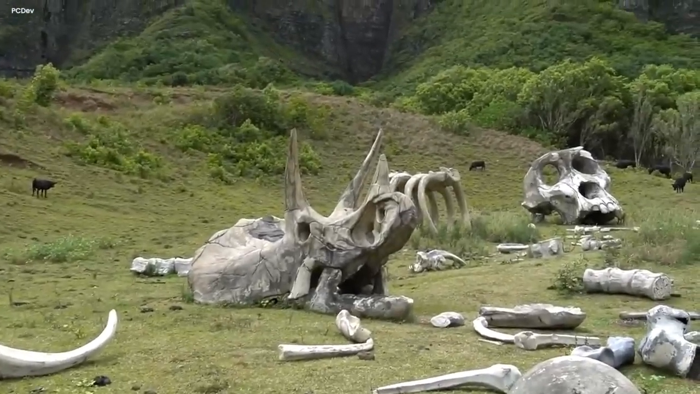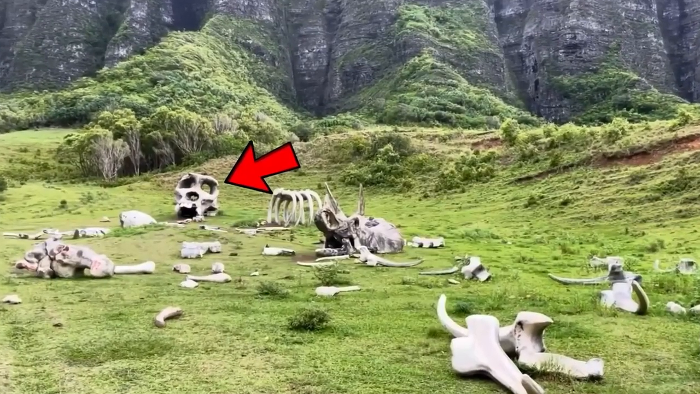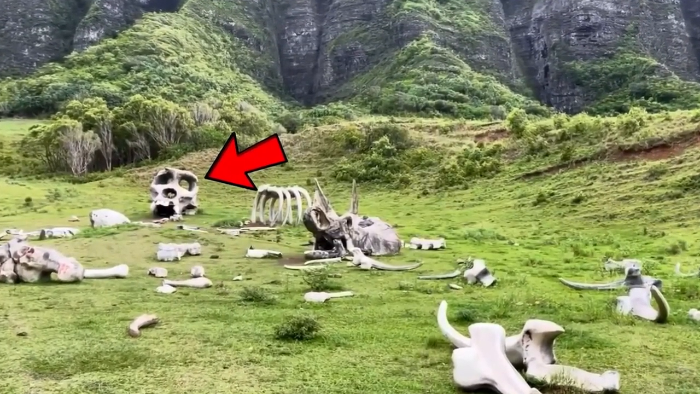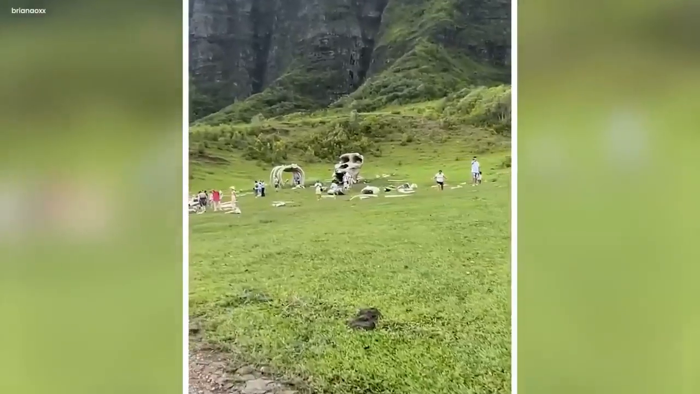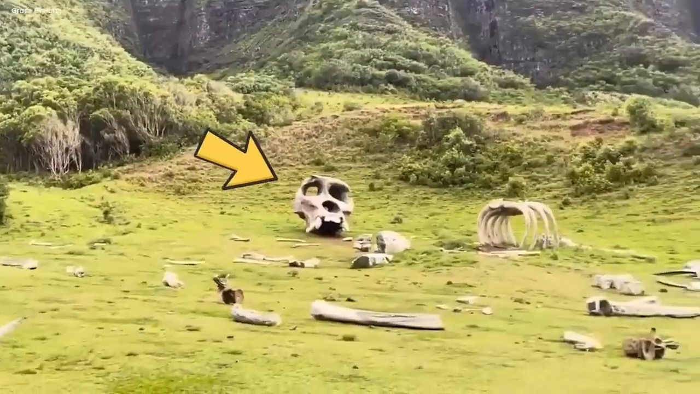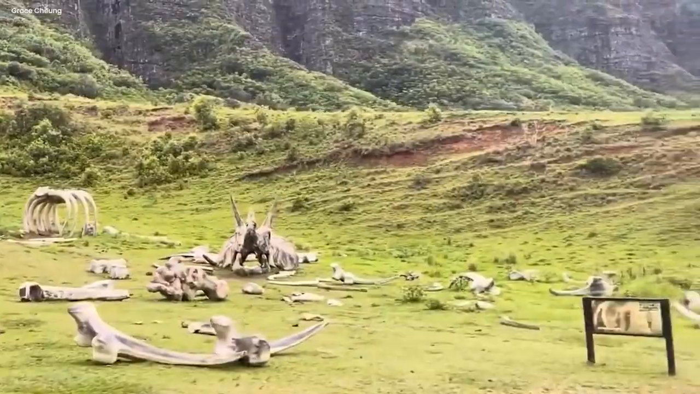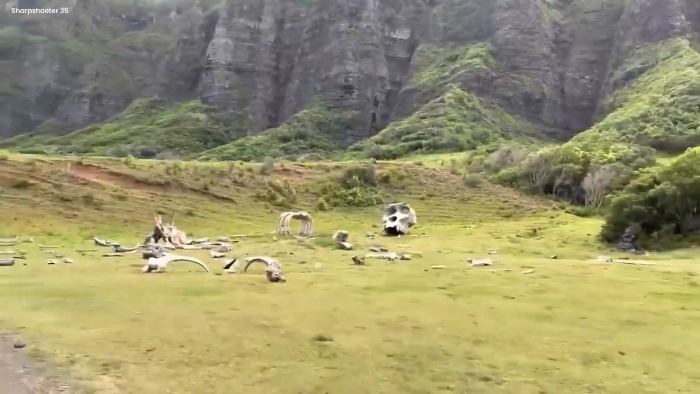Look at this. It was like nature paused, surprised by these mysterious leftovers. People who watched the video wondered where these giant bones came from and what tales they could tell. In Hawaii's air, there were no hints about where these big creatures came from. Hold on 1 second.